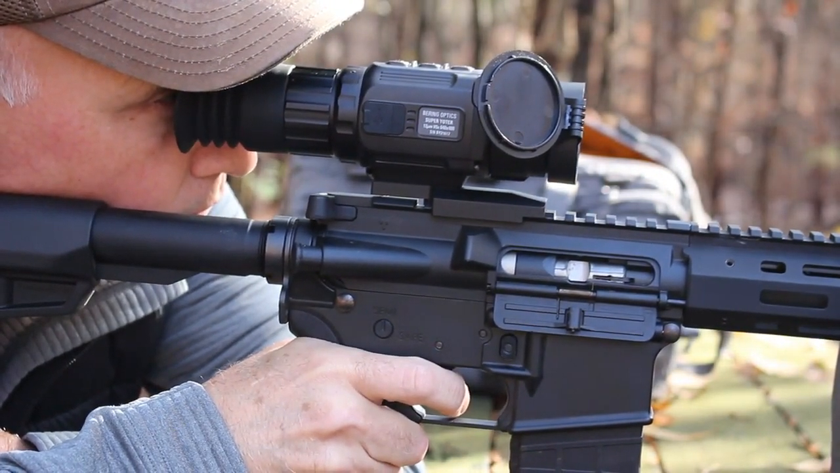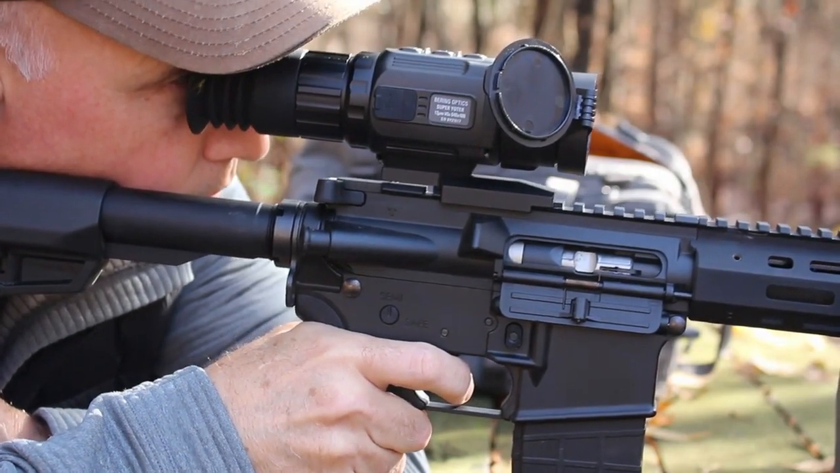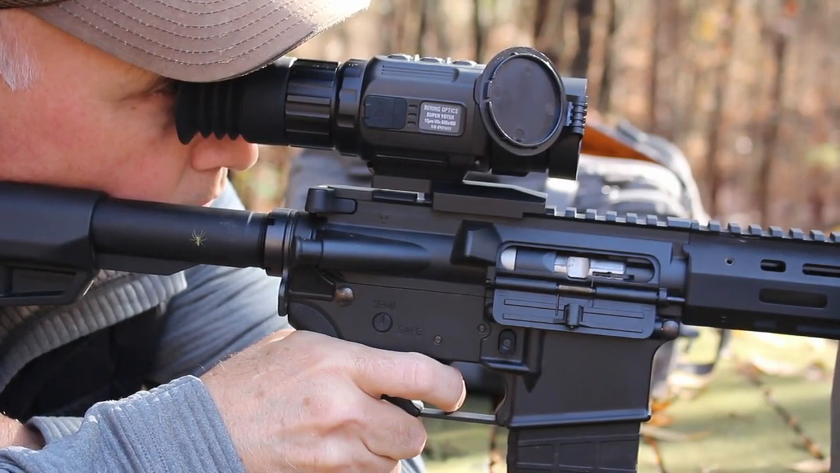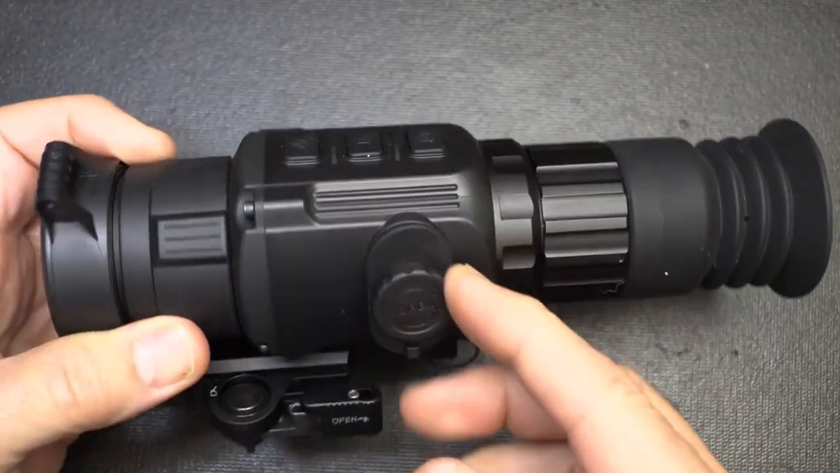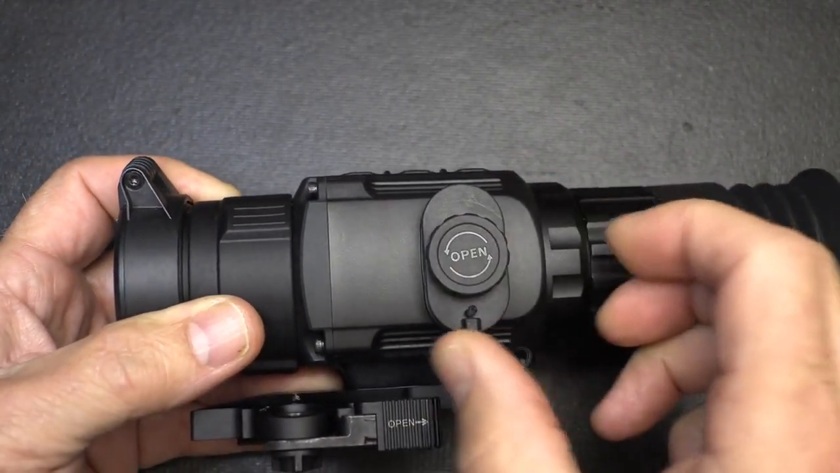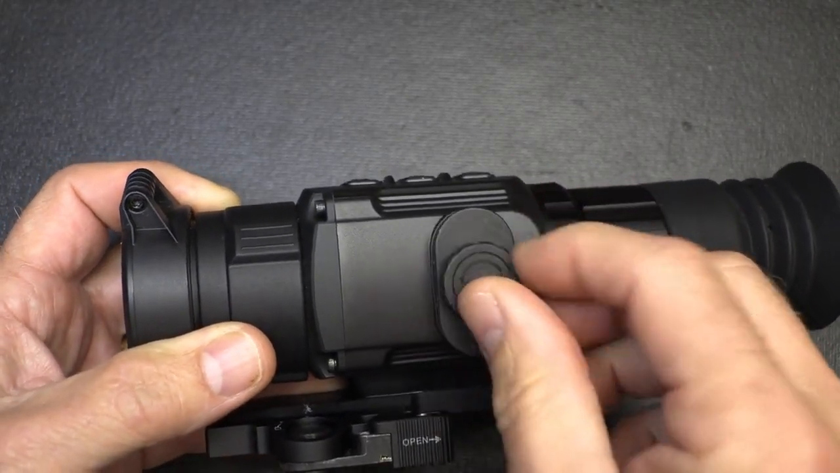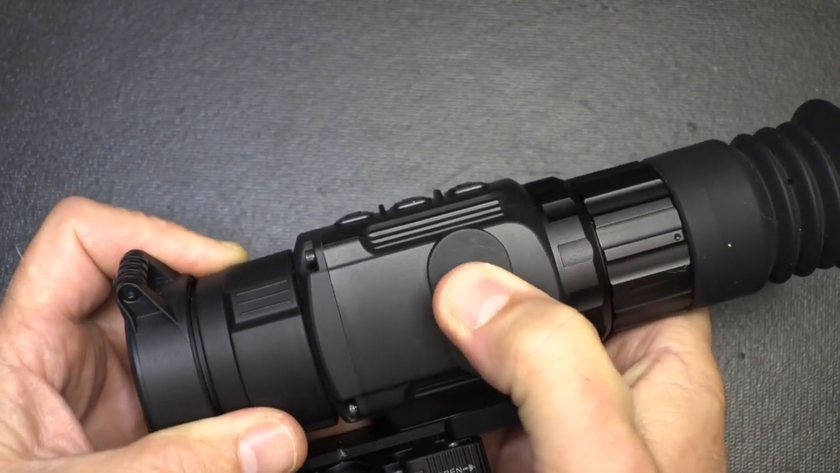And when you fire, especially with heavier recoiling firearms, this will give you a black eye. So making sure that you have this, it actually cushions any kind of blow if you put your face up to the optic. Your battery compartment is right here, and you just open it by turning it either way. It pops open. You have two CR123s. To reattach the battery compartment, you just press, and then it locks it on.